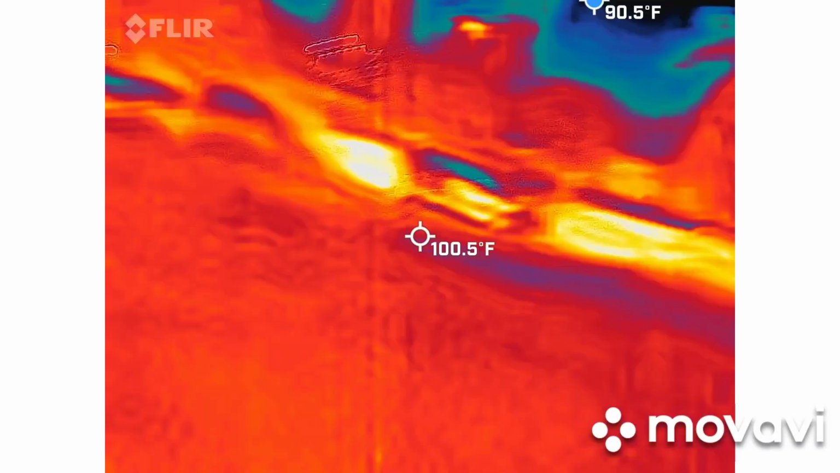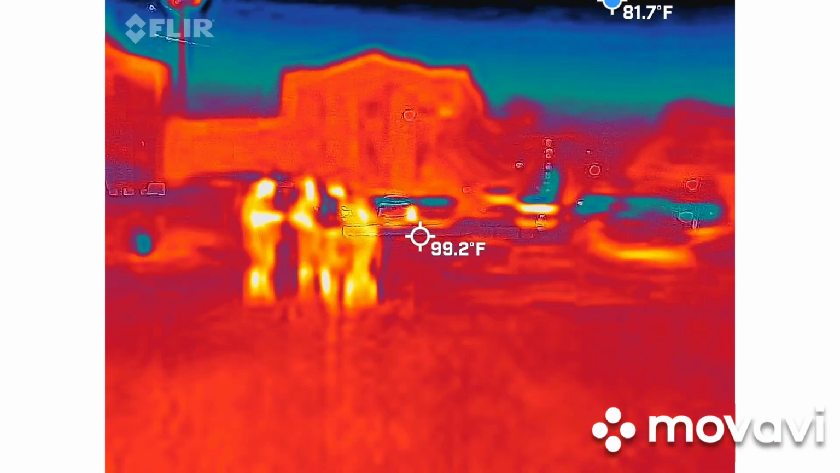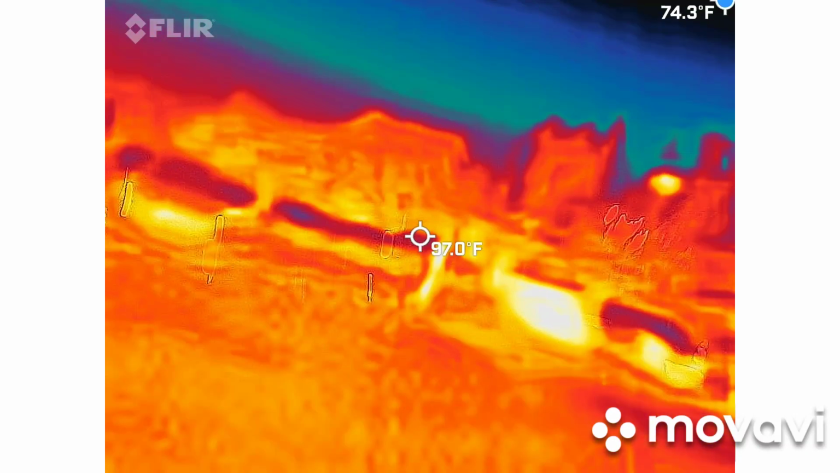You're not supposed to get the sky in. You think it's hard not to get the sky in? Yeah, because the point gets a little bit of the sky. When you get the sky, it can't read it.